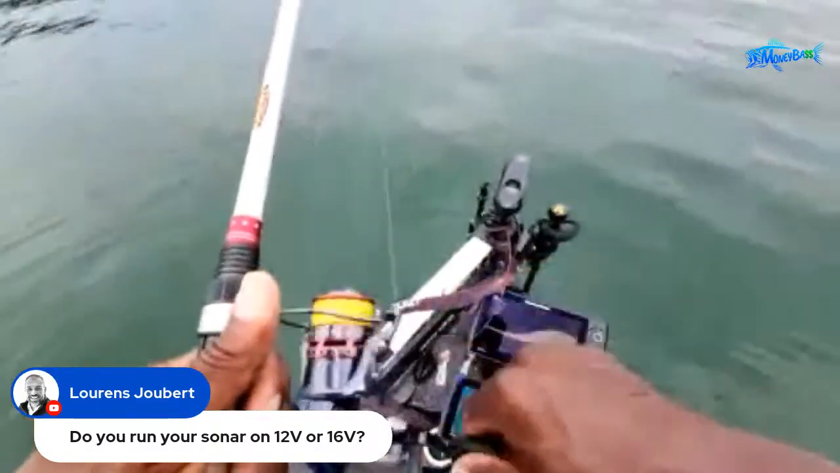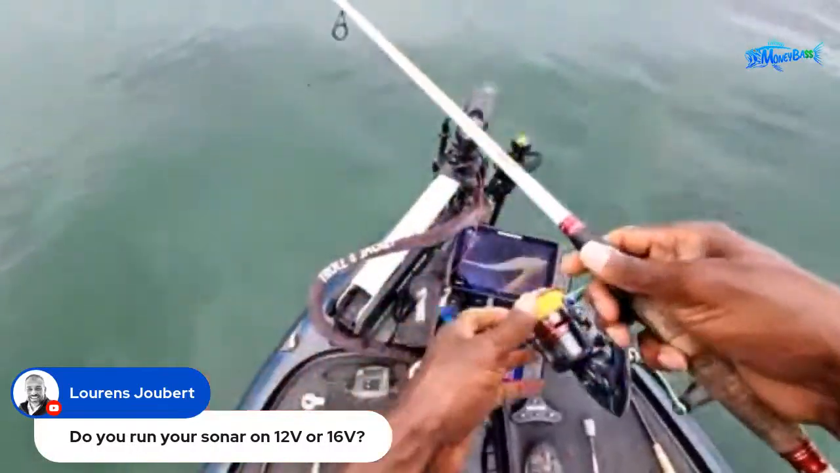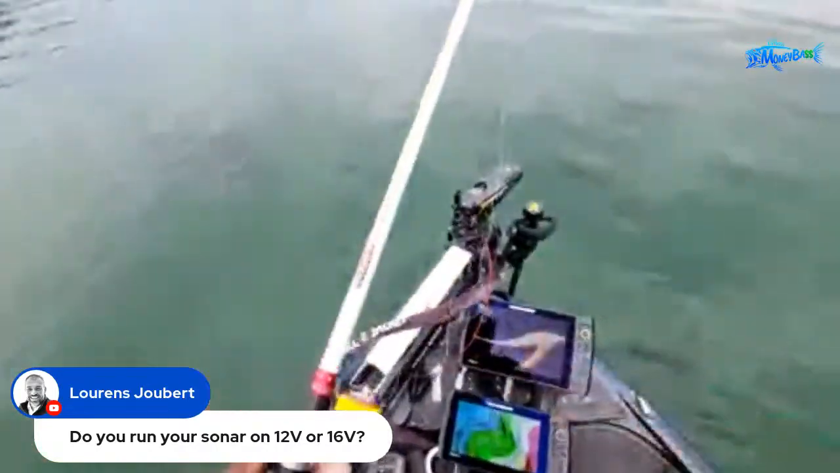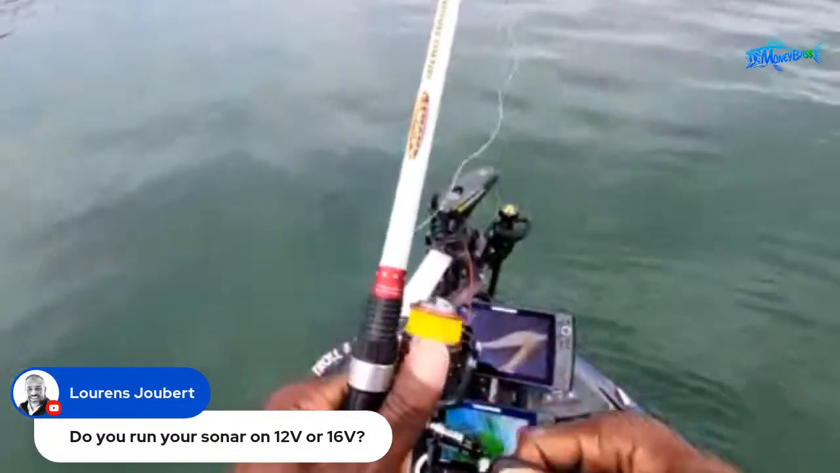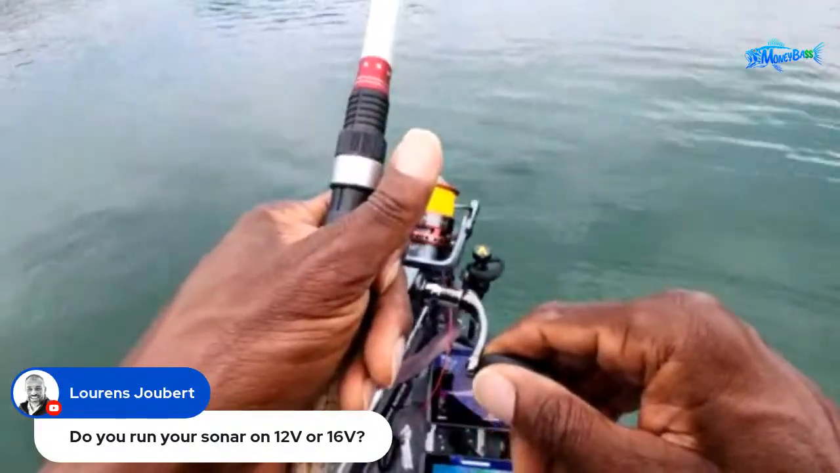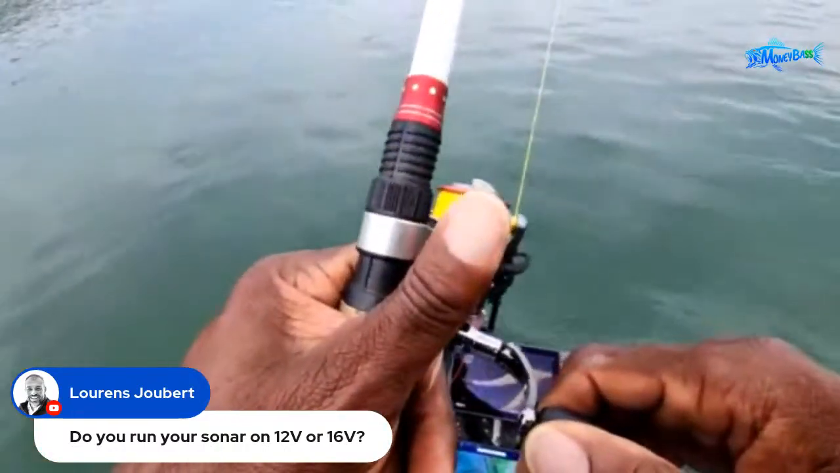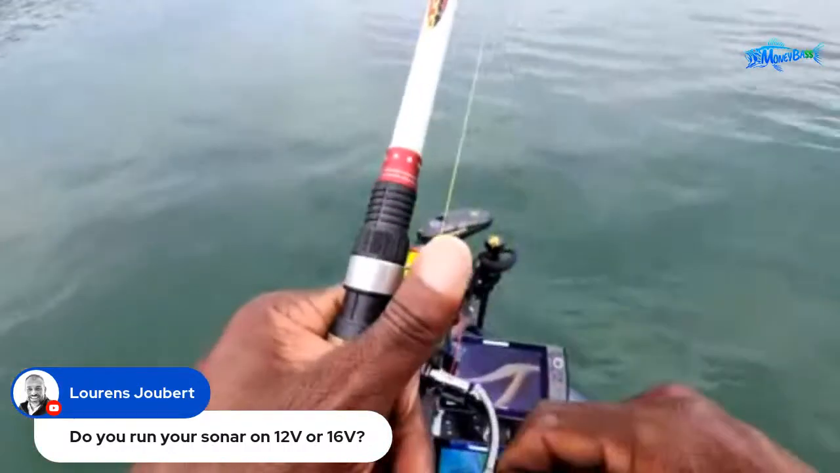But this is what I've been running since I've had this boat, guys. I've just been running everything off of one Interstate AGM battery. I think it's a 31 series AGM. It's a real popular battery that the boat manufacturers use. So that's pretty much been my setup. Haven't really had any issues out of it, as long as I keep the batteries charged. There's been a few times where I haven't charged the battery, and then obviously it won't last for the entire day.